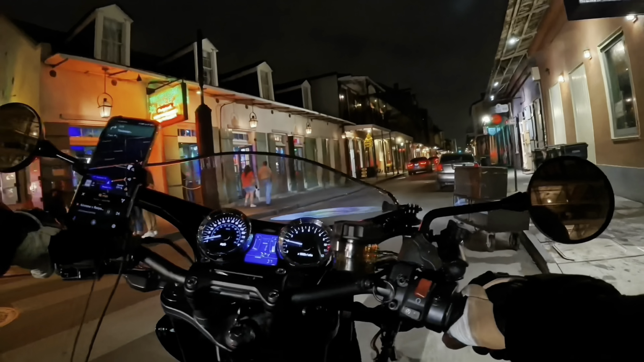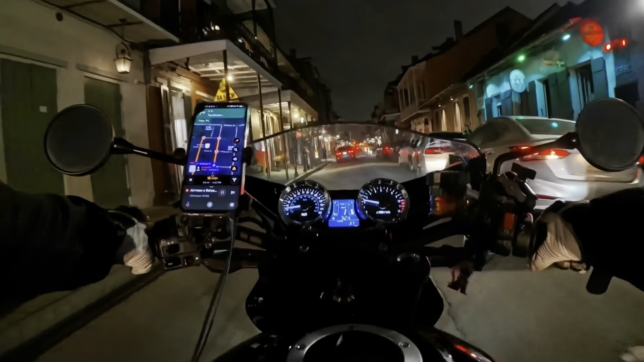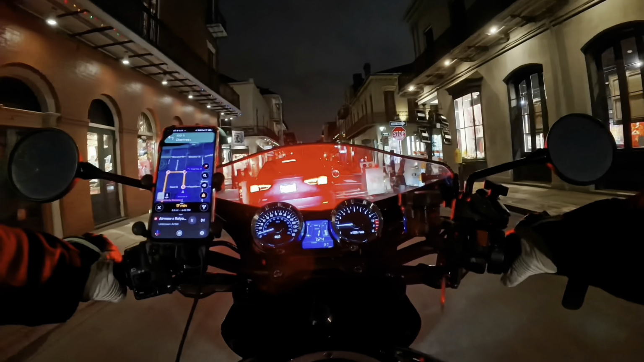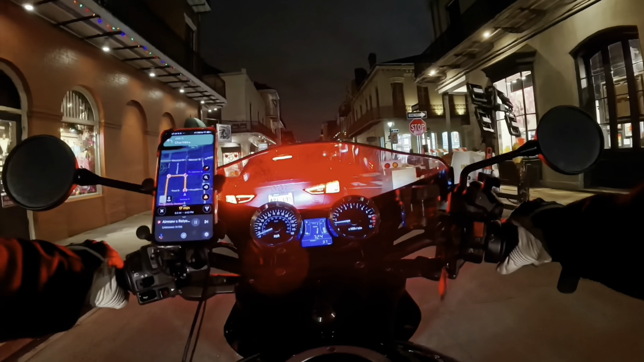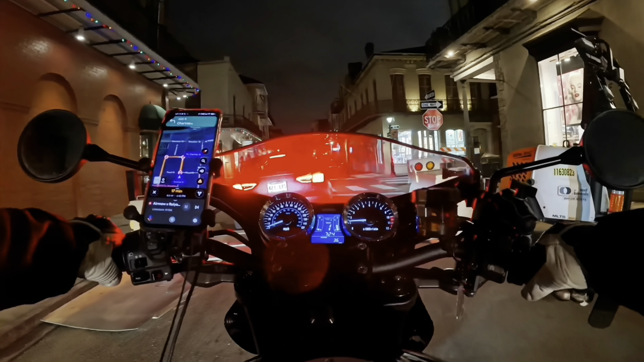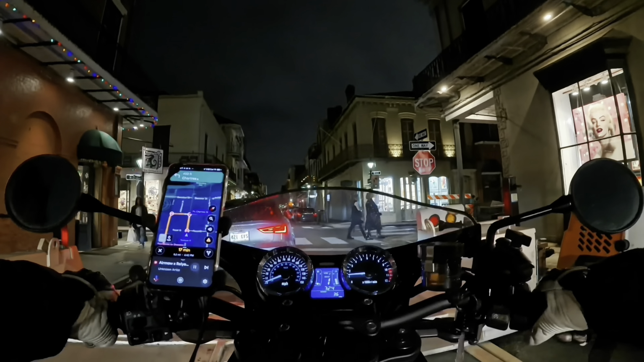Poured in my mouth. Oh, let's go. Dude, just drove down Bourbon Street. It's like freaking people walking everywhere. It's nuts. There's no rules. What the hell? Look at this shit. Oh my god, what is this bullshit? Let's go.